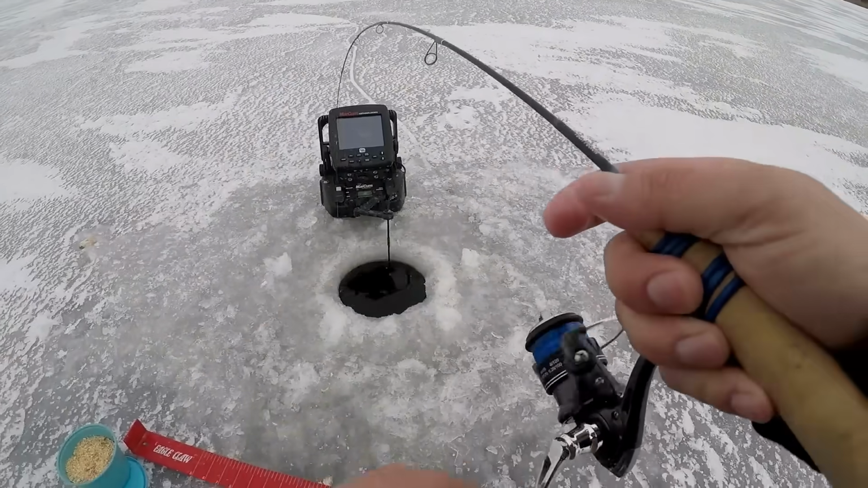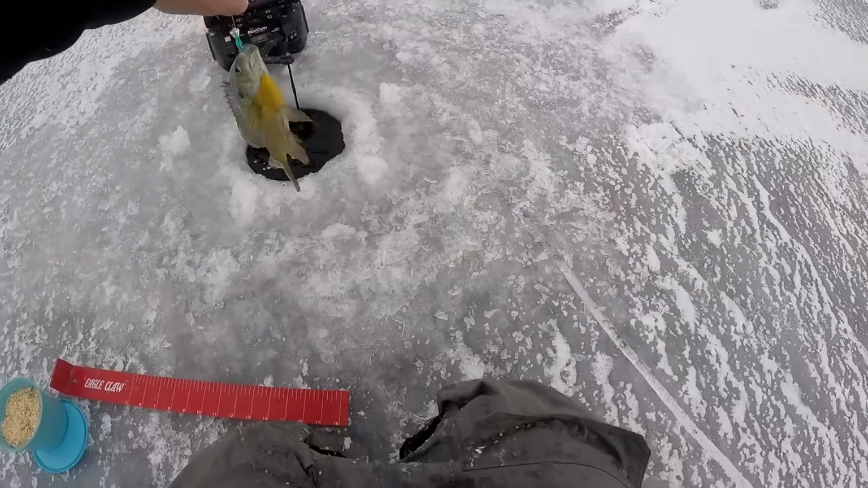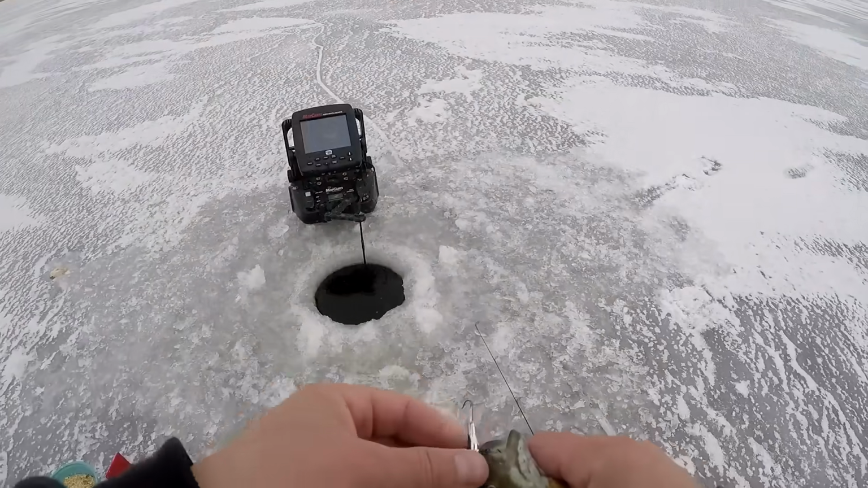There's something. Probably a crappie. No, that was a bigger bluegill. Not a giant, but.